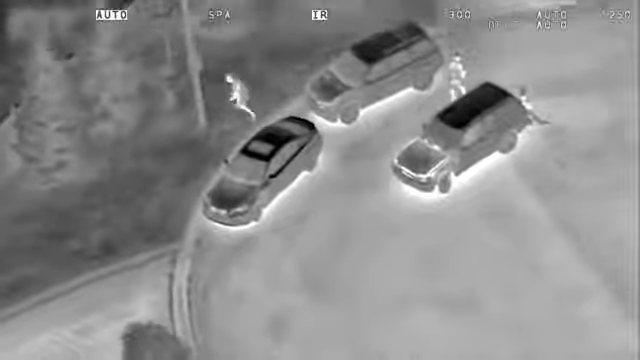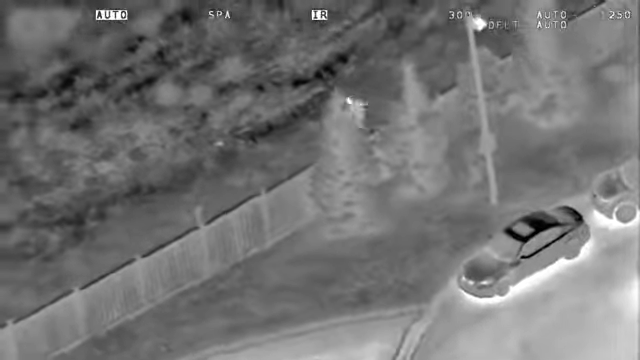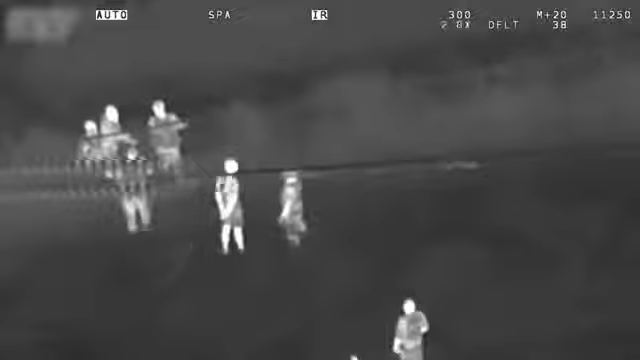Oh, they're running now. Okay, Air 2, he's over the fence. He's fled. He's dropped his laser. We're going to stay with the target. We know where the laser is. Air 2, they made contact, yeah. 10-4, thank you.